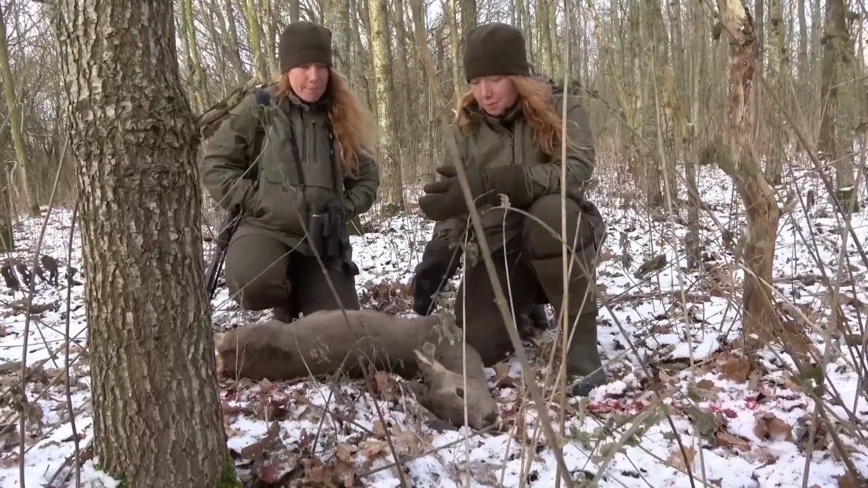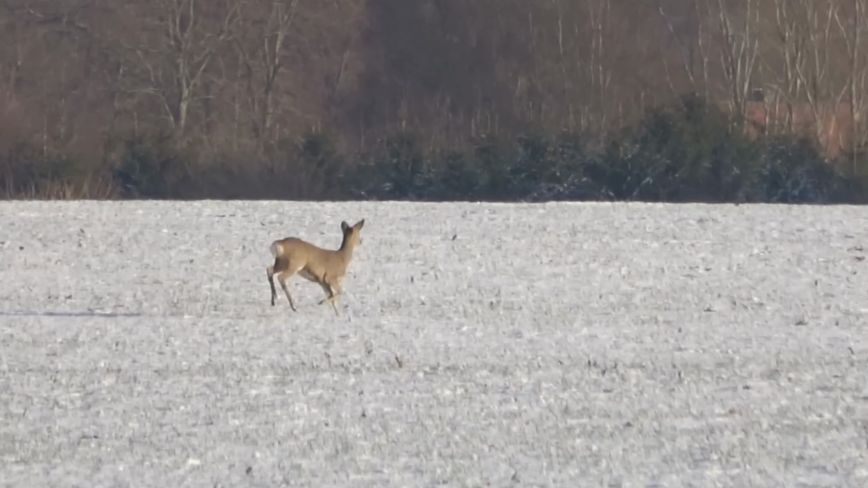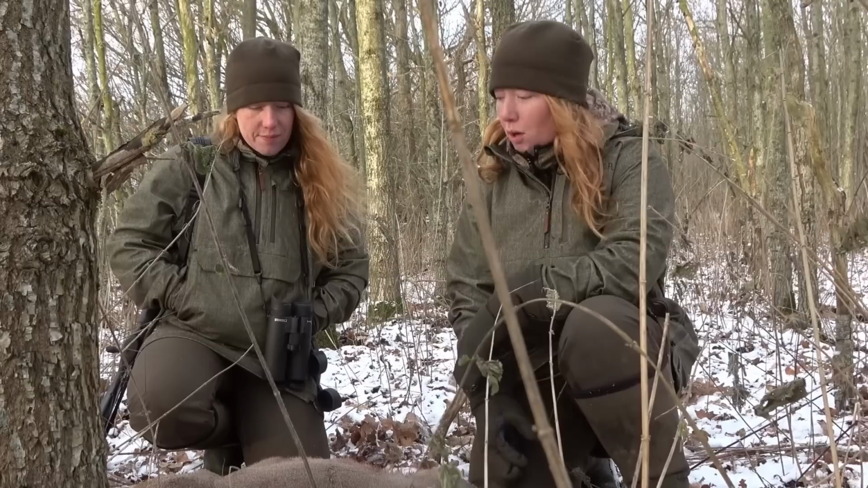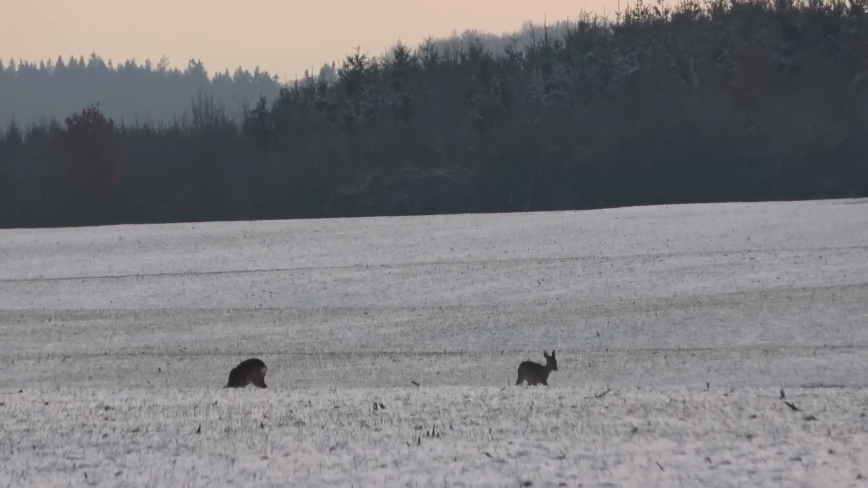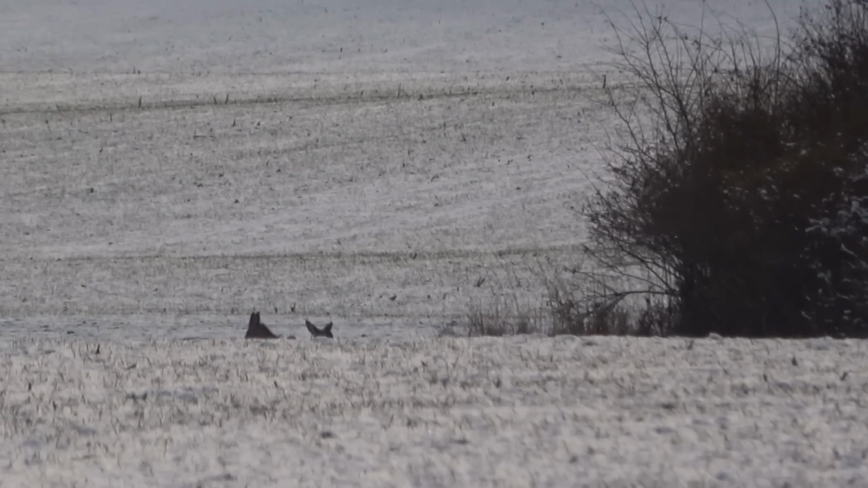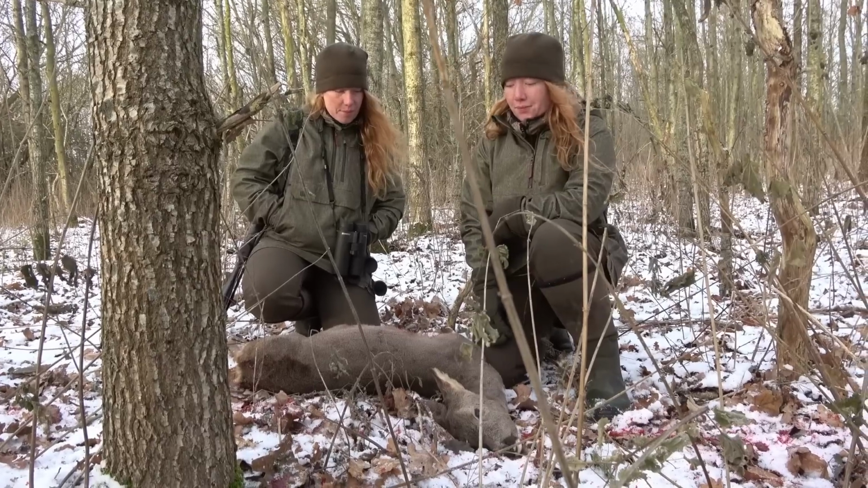It's good meat, and also we have a lot of roe deer in this area, so it's good to shoot some of them off. It's a small, beautiful animal, so we are satisfied. And she was probably standing with a buck fawn as well, and I chose to shoot the female. So pretty happy about that.